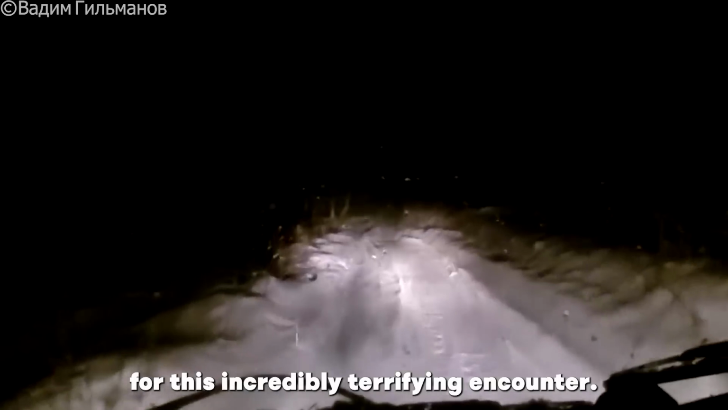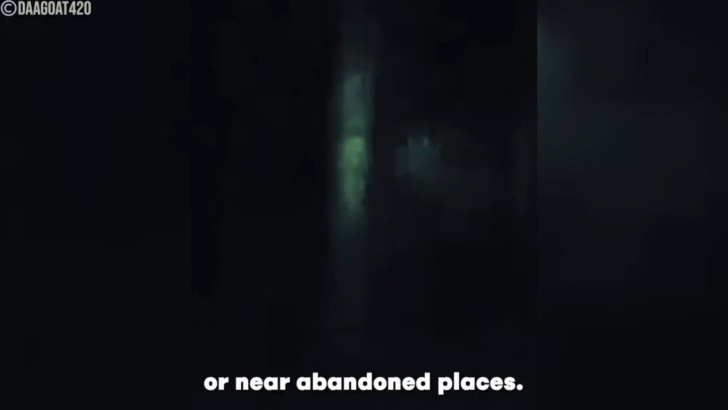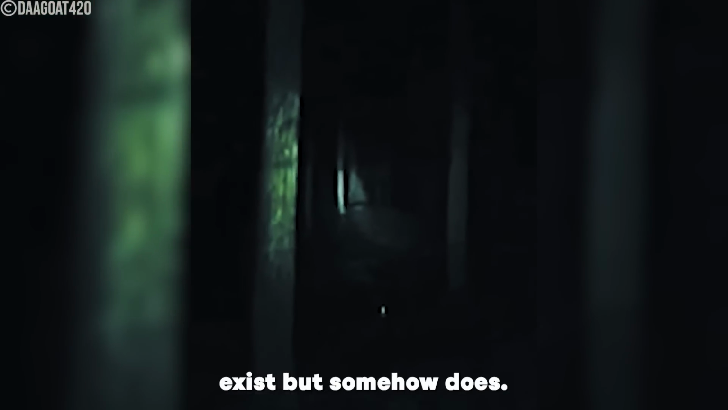Often described as pale, humanoid, and disturbingly thin, crawlers are creatures seen lurking in forests or near abandoned places. Their eerie movement and lack of features fuel claims of something unnatural, something that shouldn't exist but somehow does.